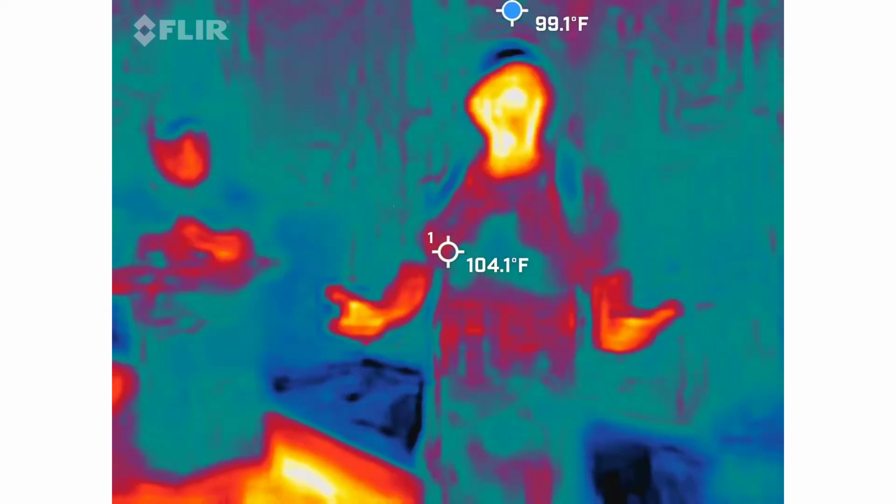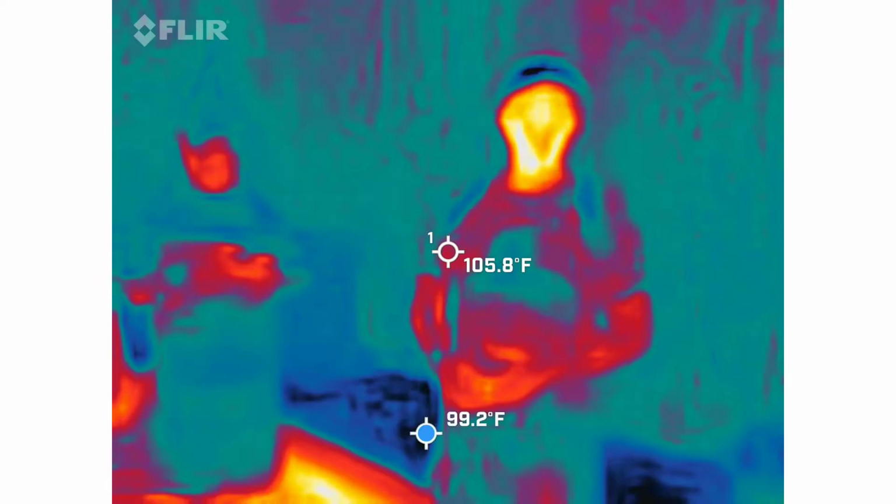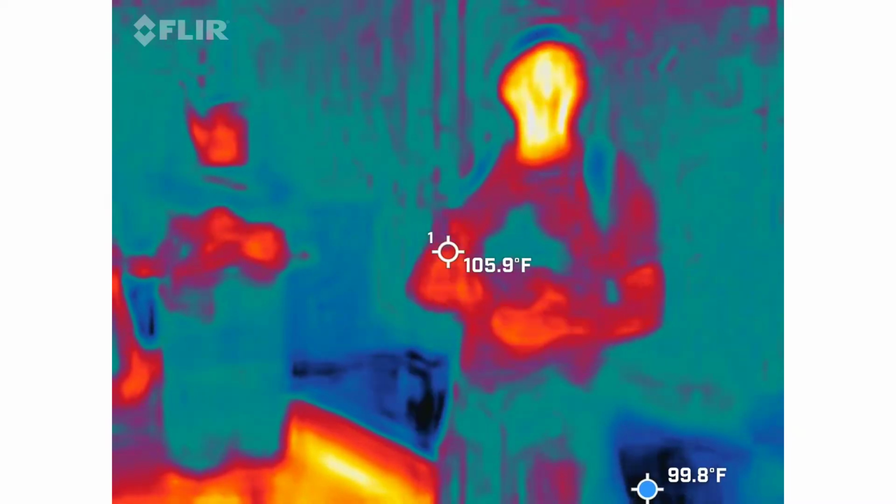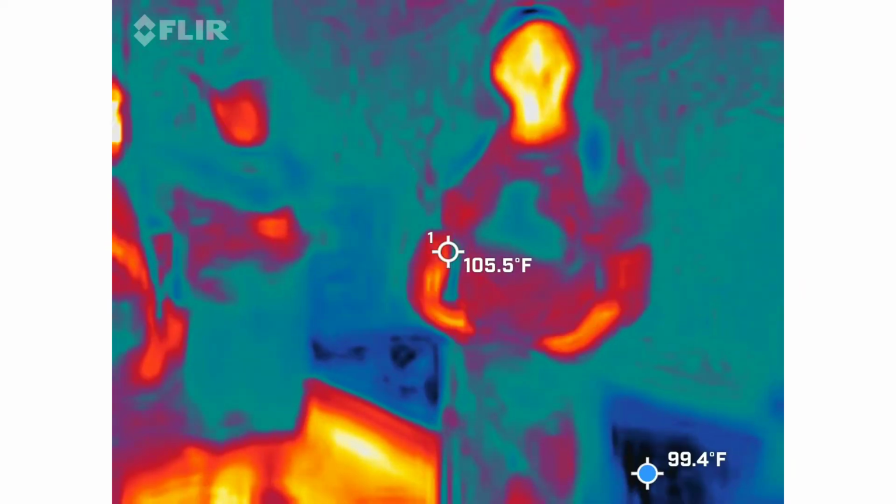Much easier to find a cold spot if there's heat in there. The other piece of that, keep the sky out of view. The blue dot is looking for a surface. There's no surface on the sky, and it will always default to the sky looking for the coldest area. So if you can, keep the sky out. So people in, sky out, if you can.